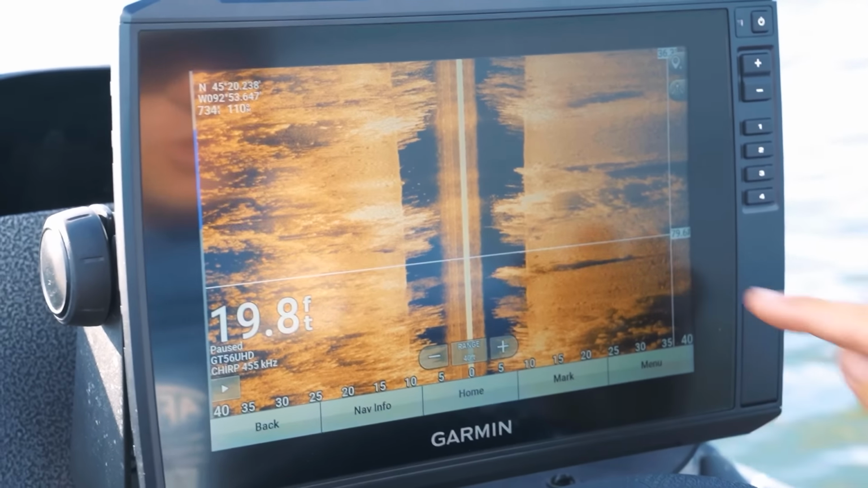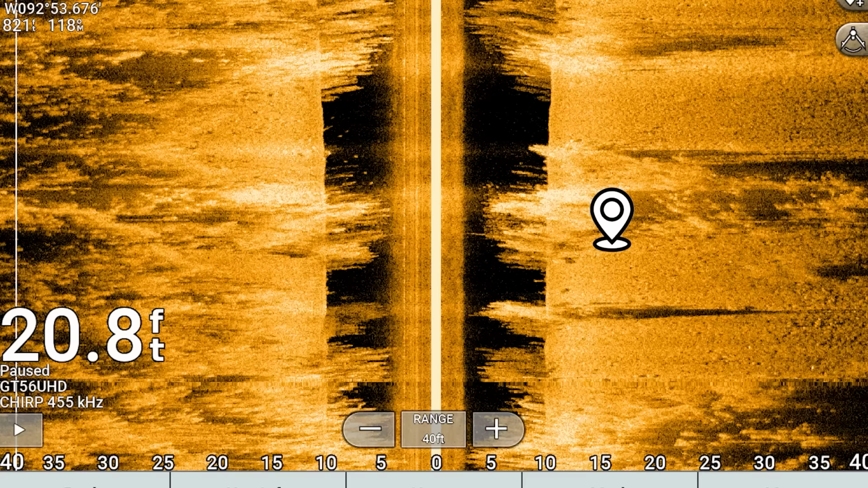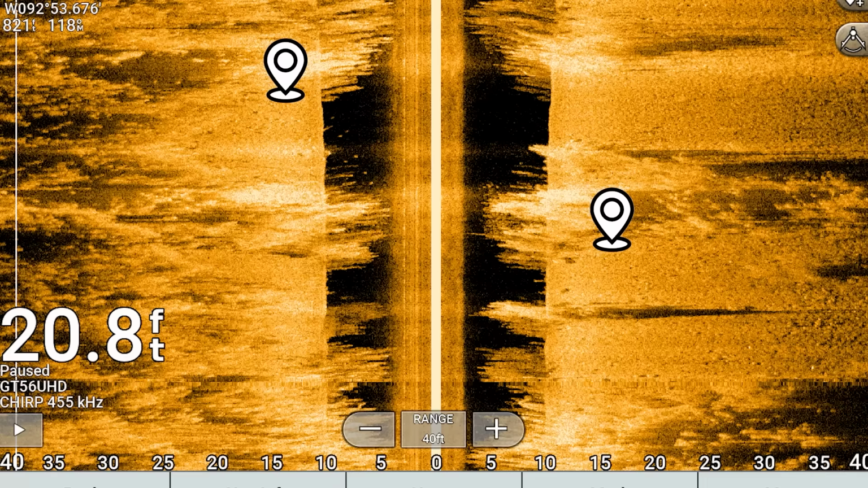And then coming off of that section, we got into some really good stuff that I'm actually going to mark some waypoints on. So I'm going to mark a waypoint right here on this edge because I love that I see some bluegills right here. And I'm also going to mark one right over here because I love that I'm seeing a nice defined edge with a hard spot with I think some bluegills in that area too, which means there's probably bass around. I'm also probably going to mark one all the way over here on this far right side because I think this looks like a really good point of grass to hit.